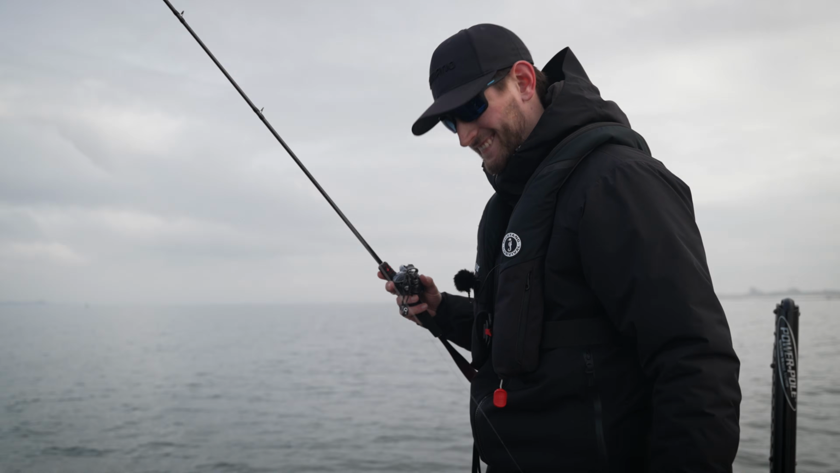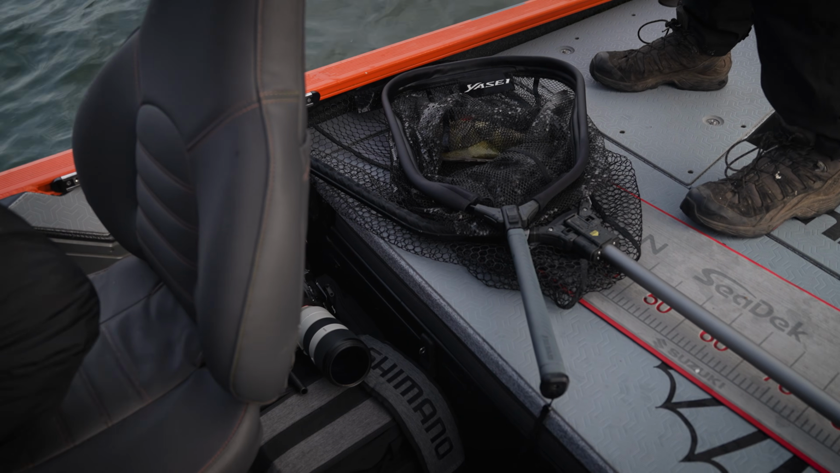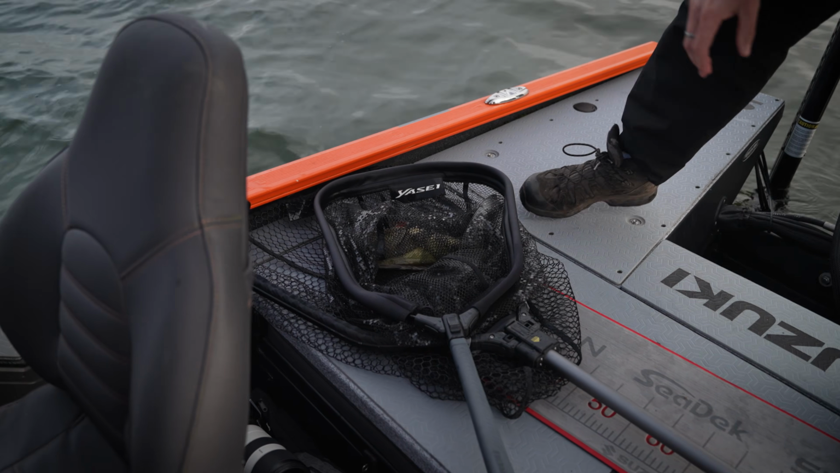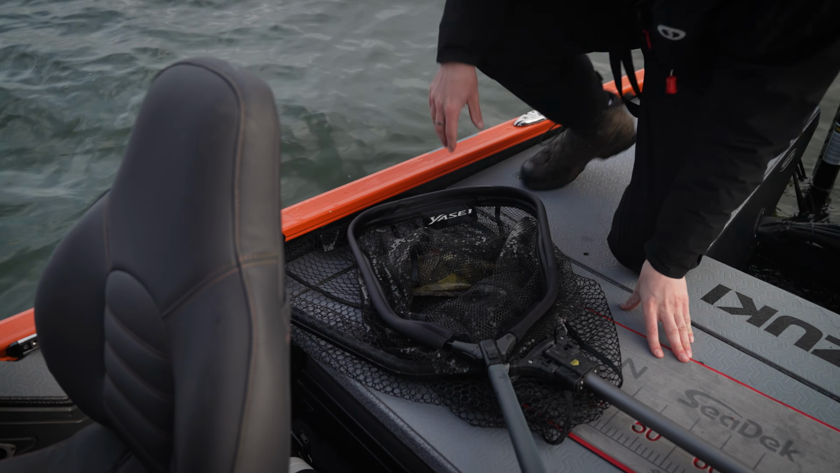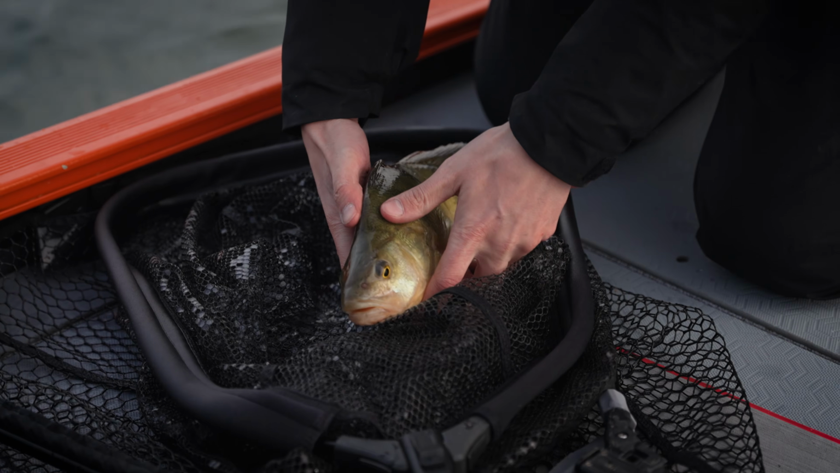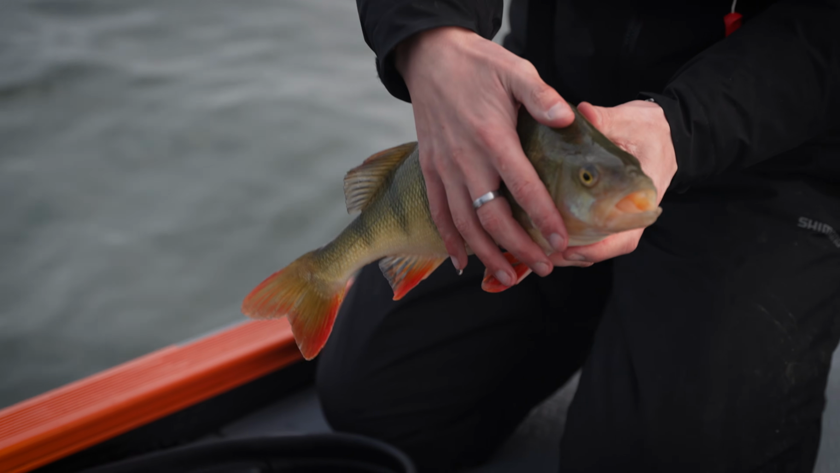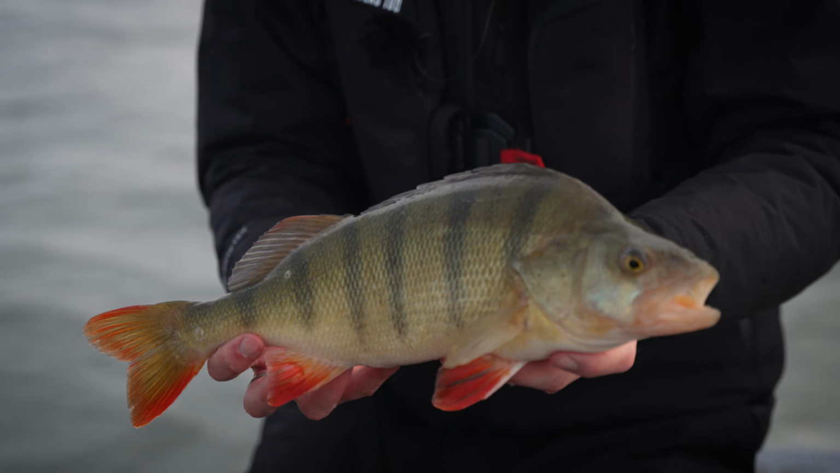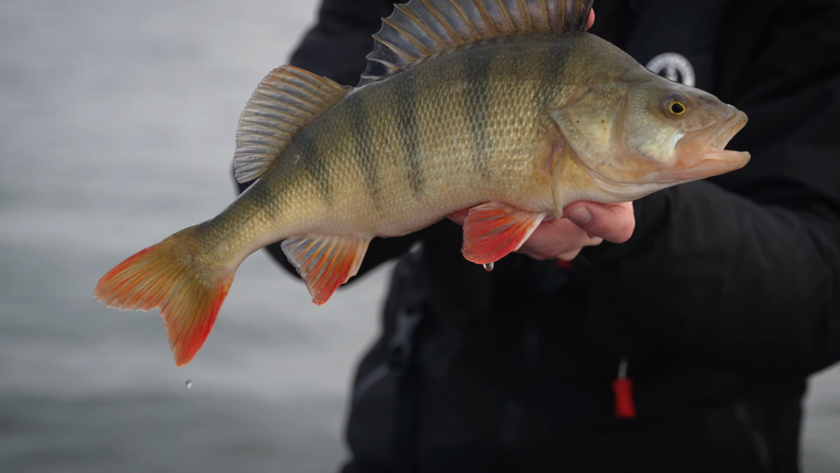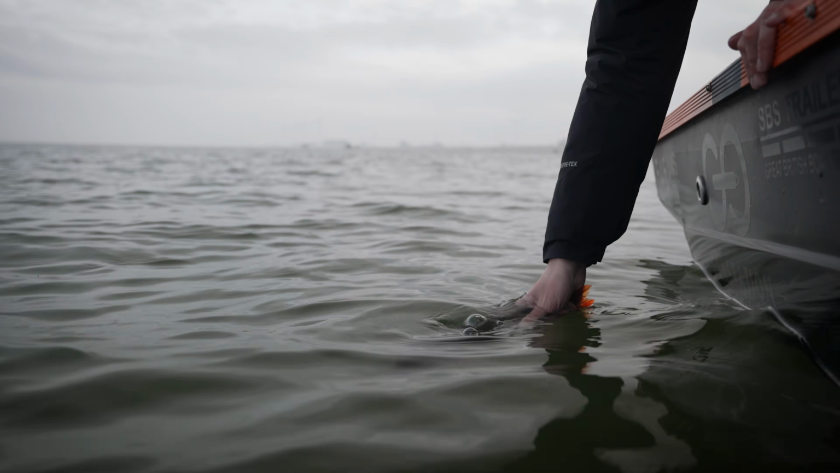Nice and easy. That's another really good point with perch, is when you get them to the side of the boat, make sure that you don't let them hit the surface, get them in the net straight away. Absolutely. Because so often that hook will come out in the net. You don't want to give them any chance to get the hook out. Well done, mate. Cheers, mate. Nice to double up. See you later, my stripy friend.